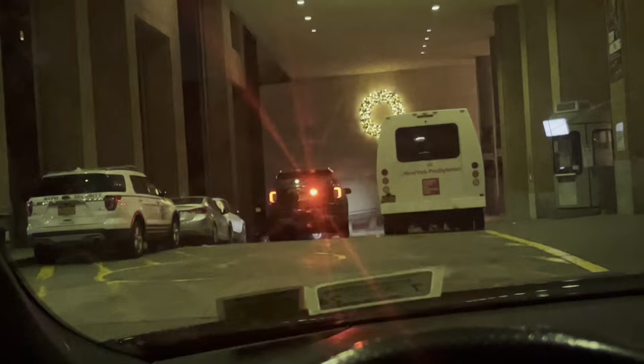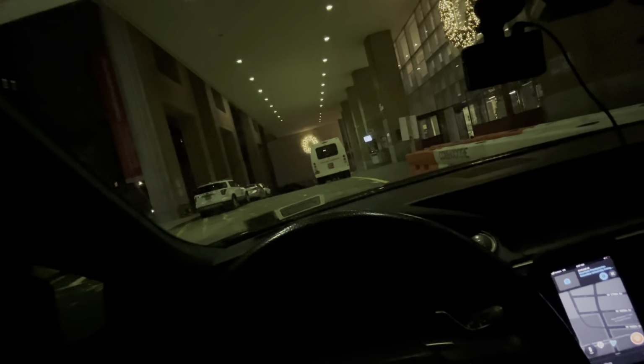What? Yo, this guy's getting fucking specialized treatment. This car literally pulled up to me in an urgent manner, you know. I thought a whole squad of cops was pulling up. Interesting. I'm gonna head home. I'm tired. Got some tunnel action coming.